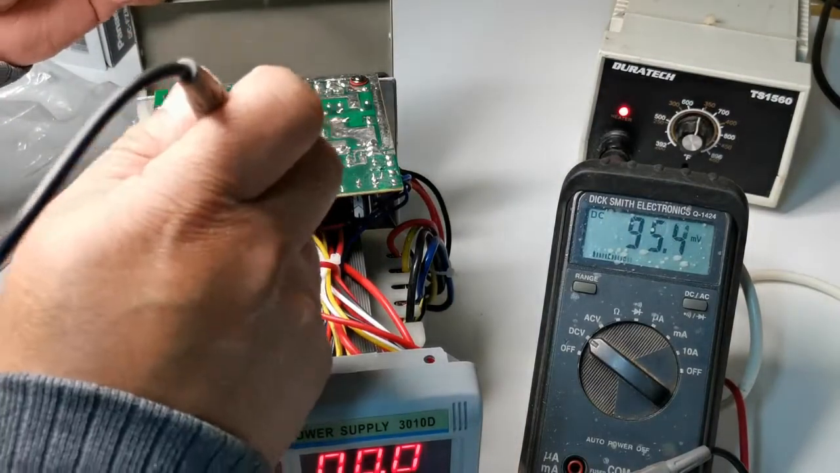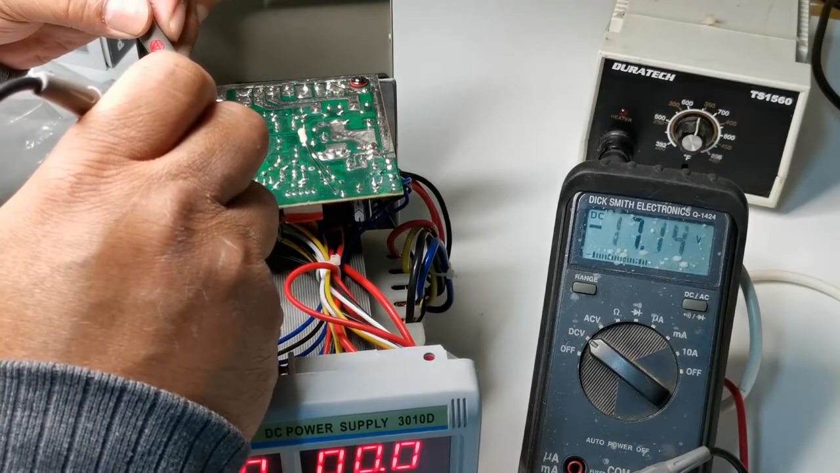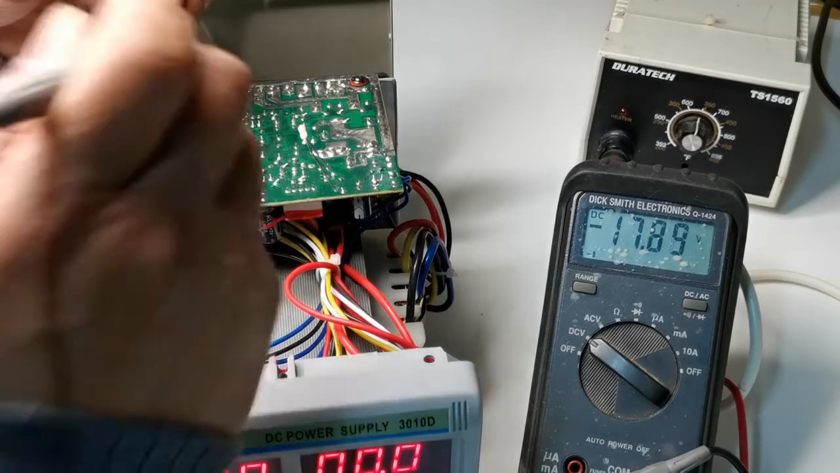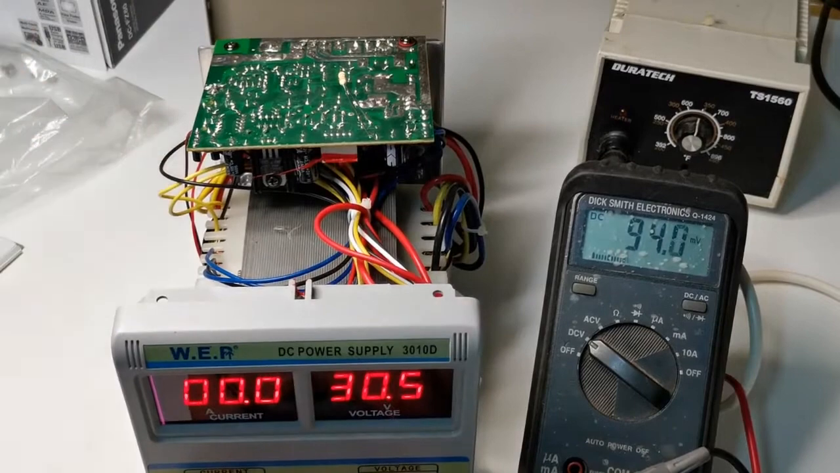Check the negative voltage to pin 4. That's about minus 17 volts. So, but still, okay. It seems working now.